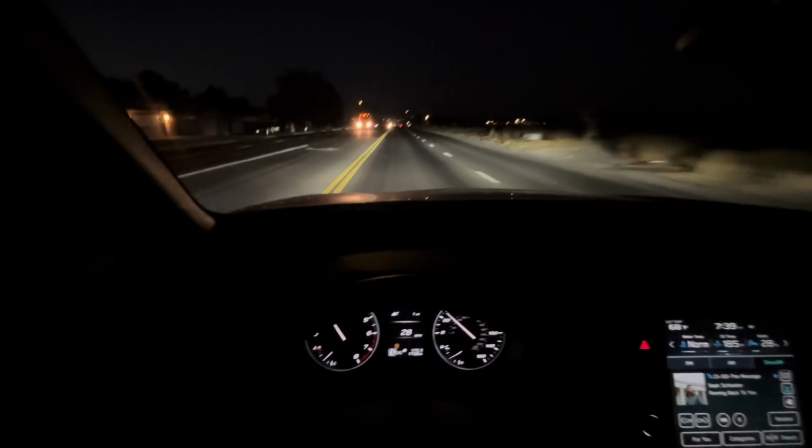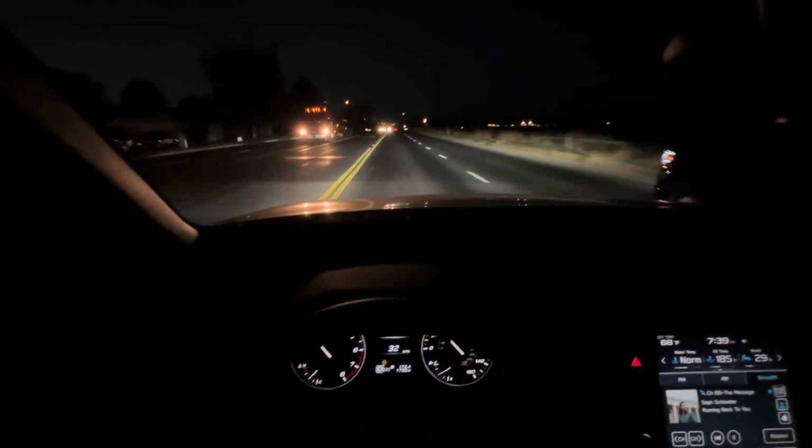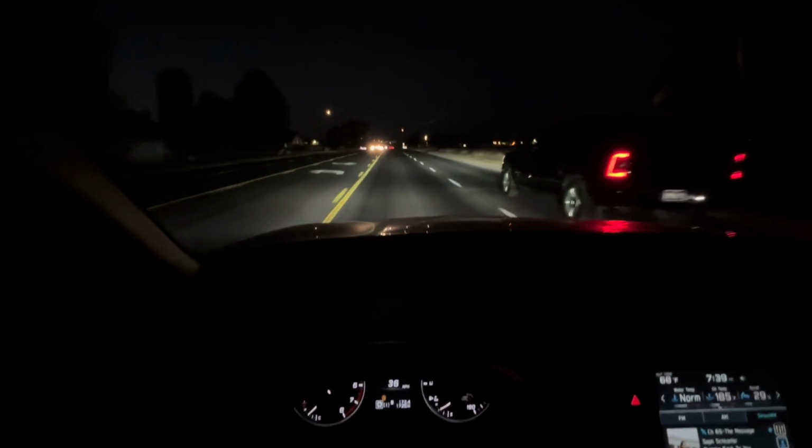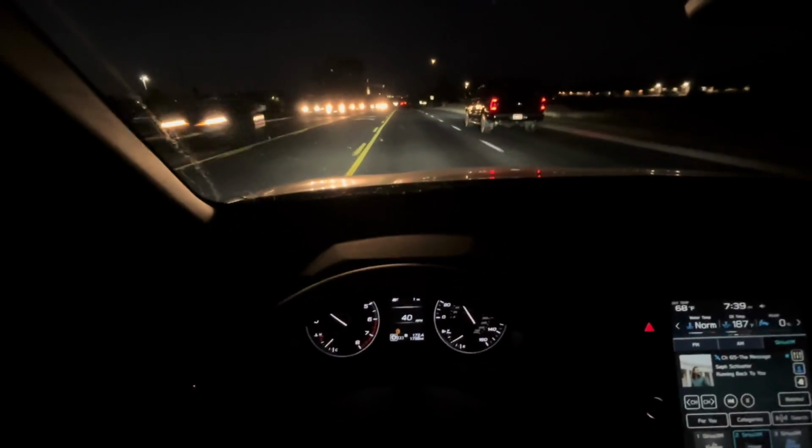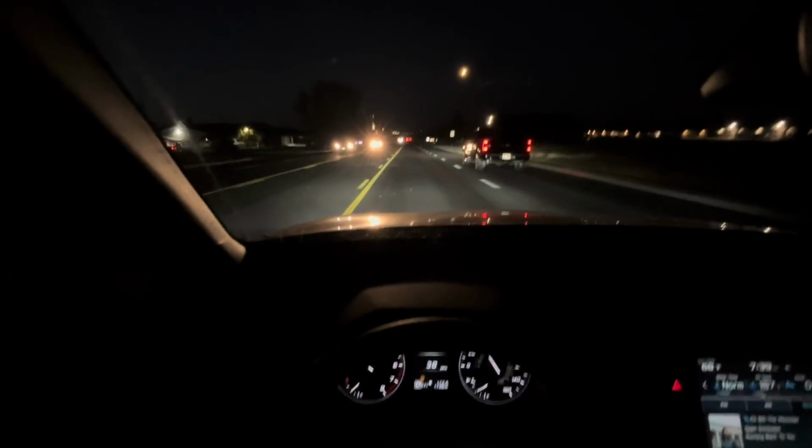But anyways, guys, I think I've rambled on long enough right here, so I'm going to take this on the road, we'll drive a little bit through town, and then we'll take it on the highway. I find it really interesting how you just notice so much more noise at night, so you can really hear all the incongruencies in the road. Your speakers, they sound better at night, and you just notice a lot of noises. Even the turn signals are so much louder than they usually are.